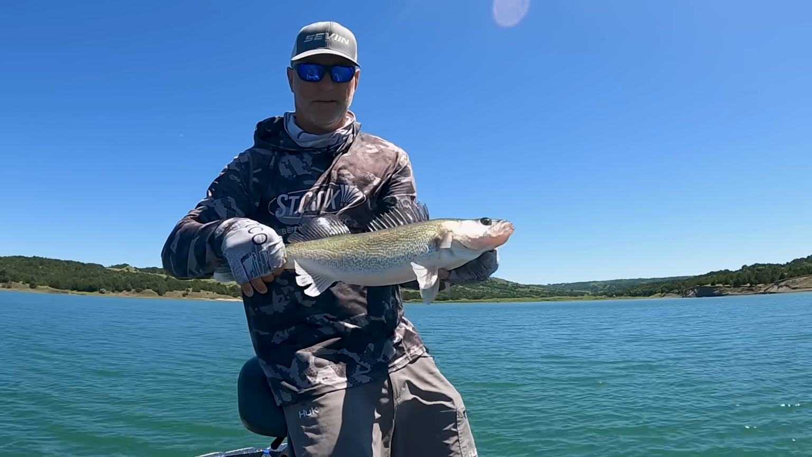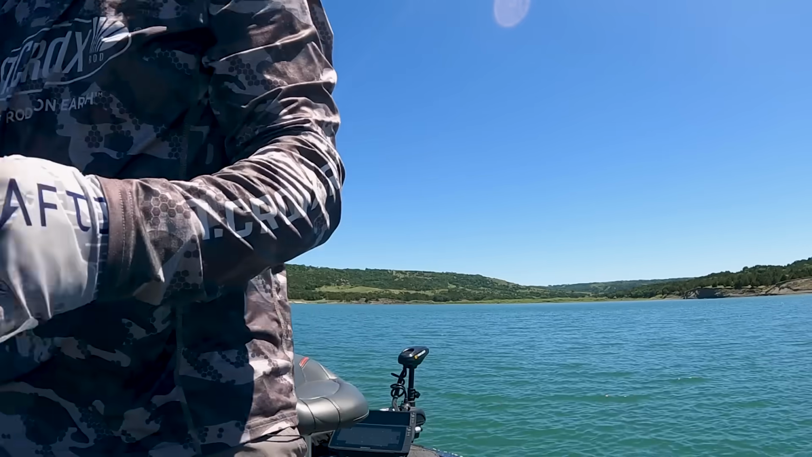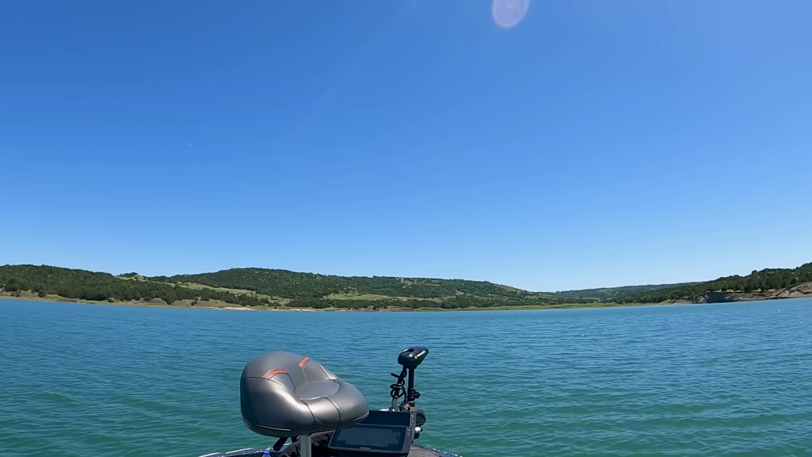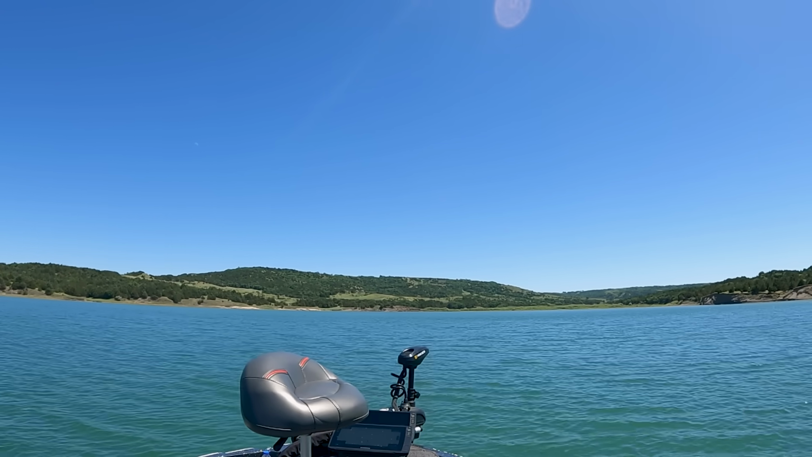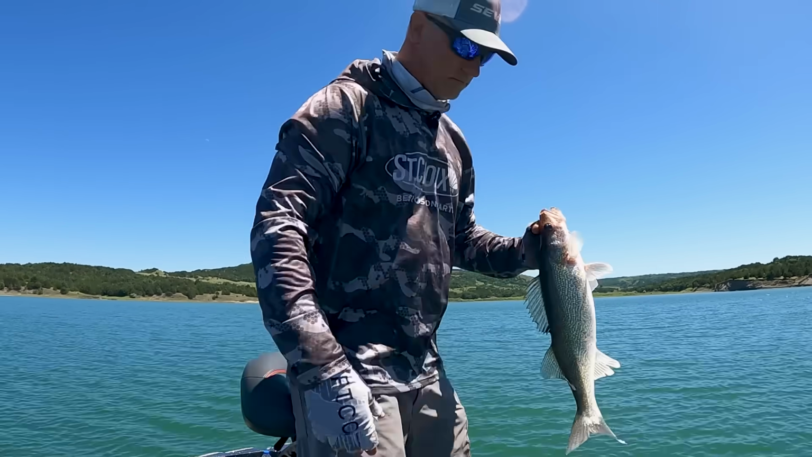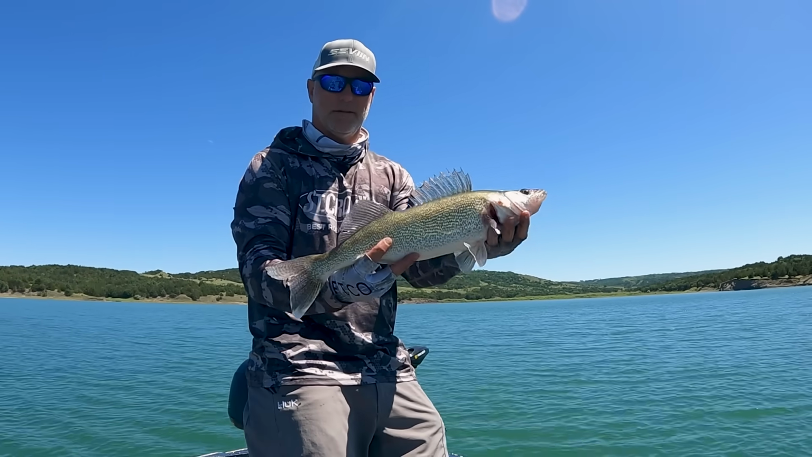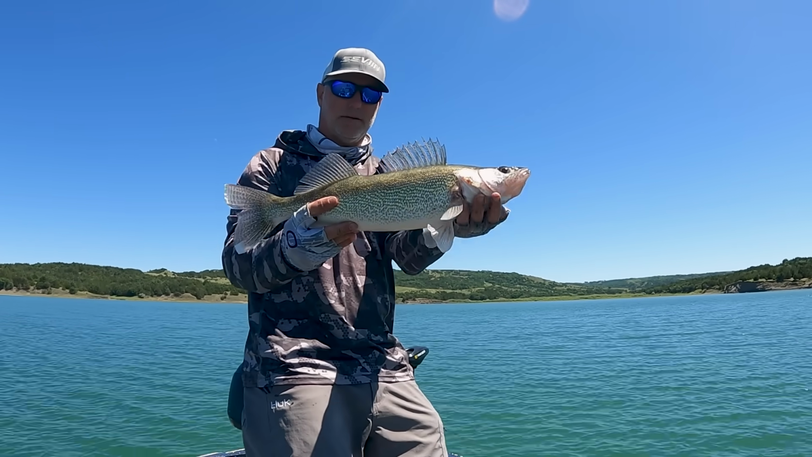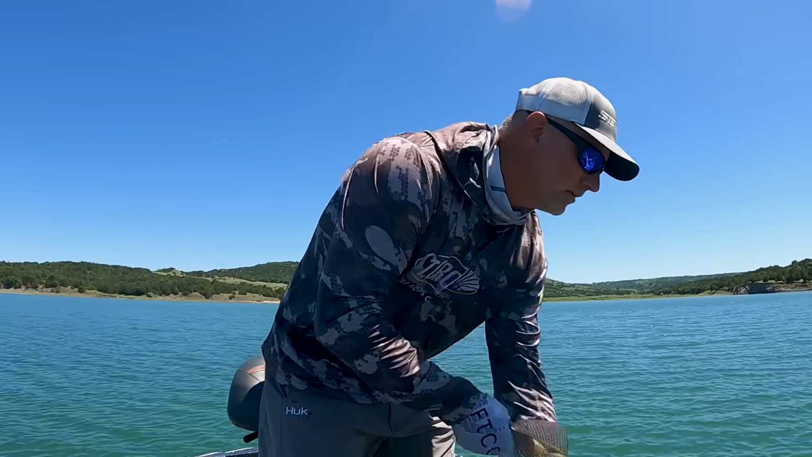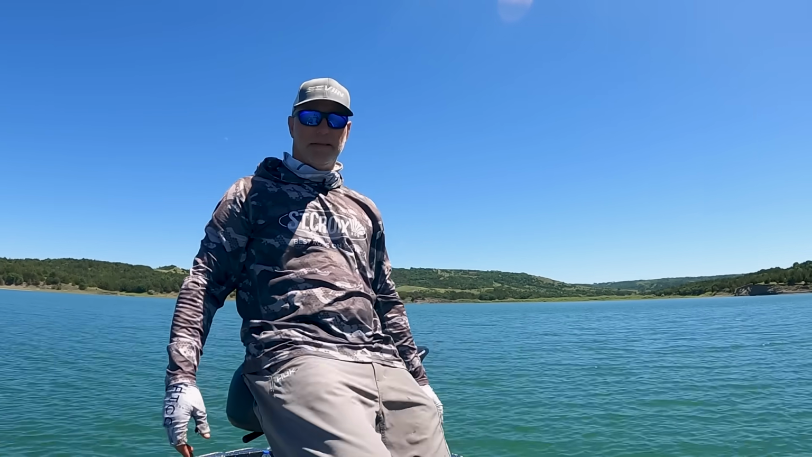Walleyes, healthy. Probably 2.6. Yep, 20 and a half. That's what I thought. So good looking fish. There's a lot of them out here, folks. A lot that size.